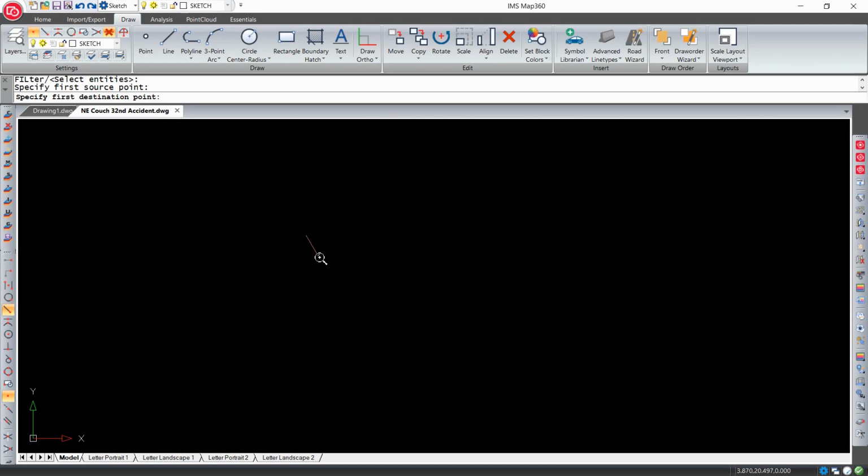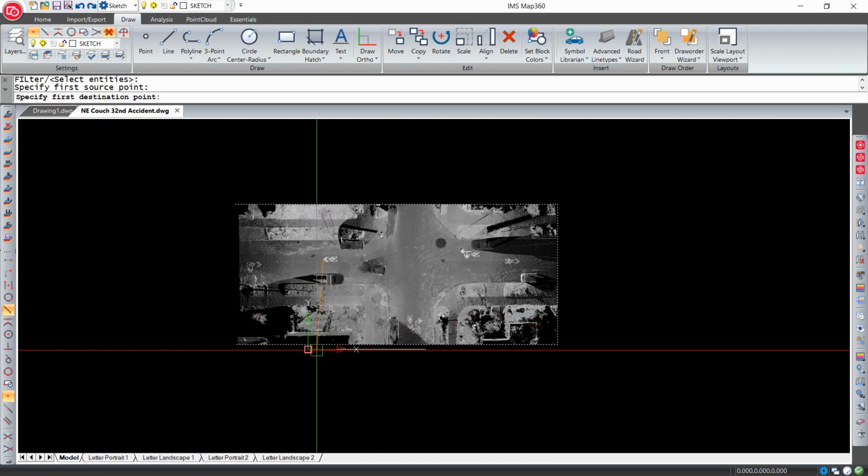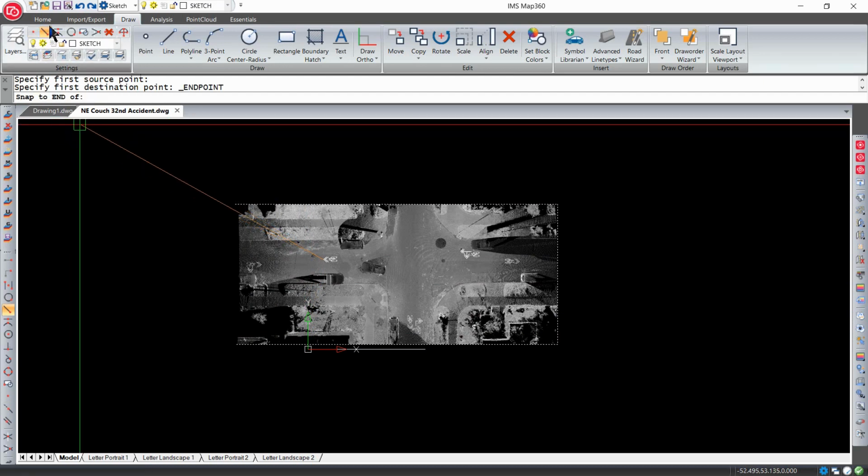And I put my crosshairs on it. Left mouse click. I've selected it. Got a nice little brown cafe line. I can zoom out with my wagon wheel. And I happen to have a snap on. If you don't know if your snaps are on, what we want to do is have a node snap here or end of line snap. We can turn those on.